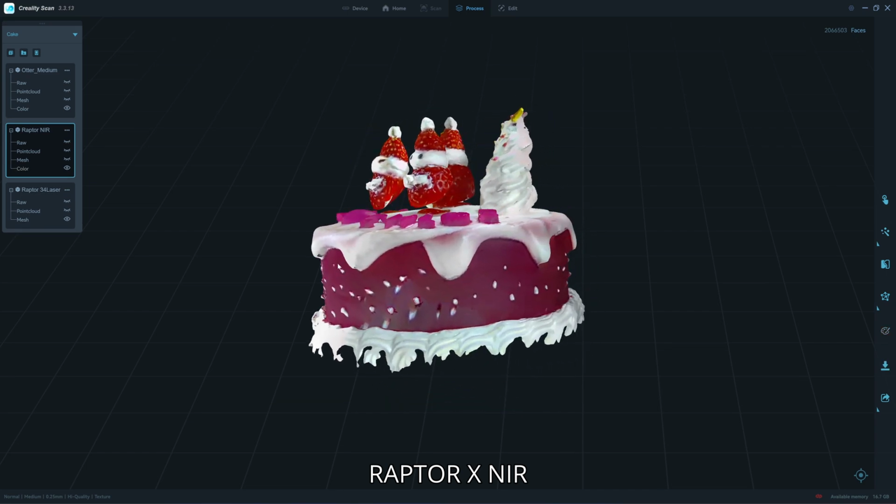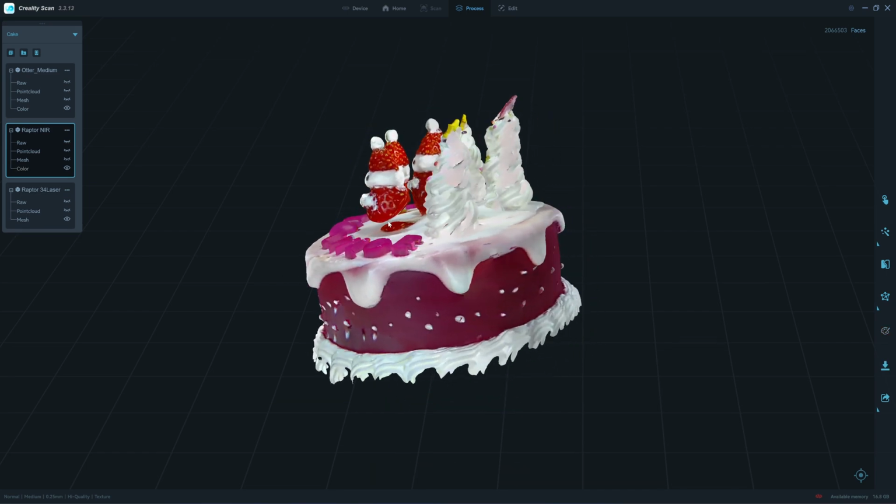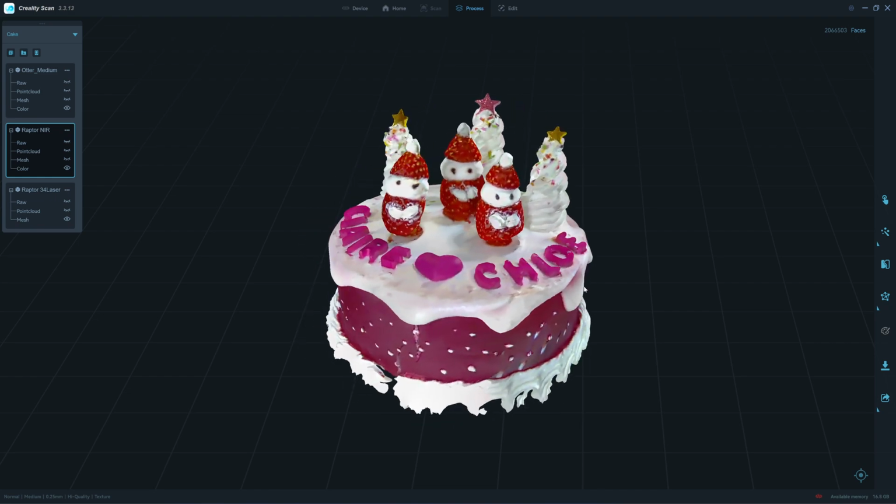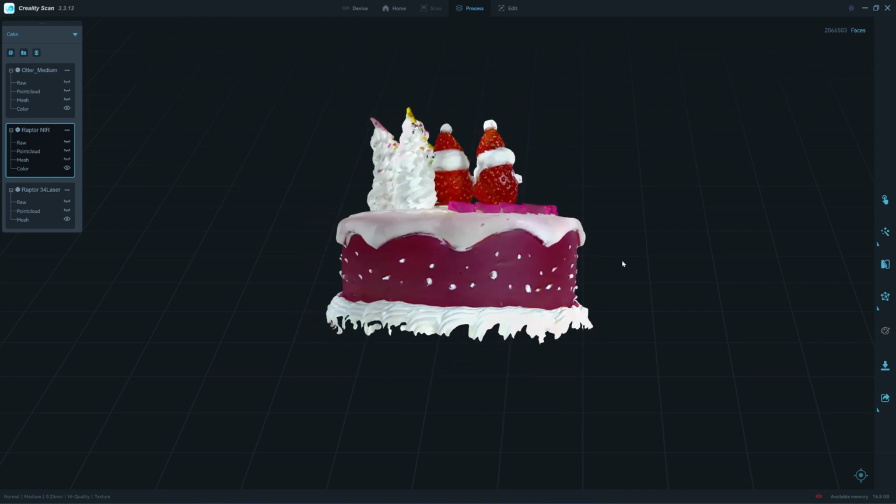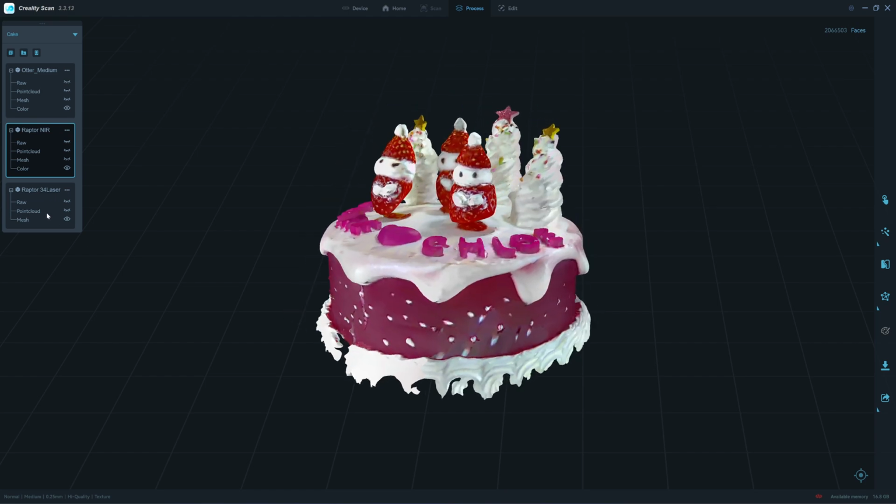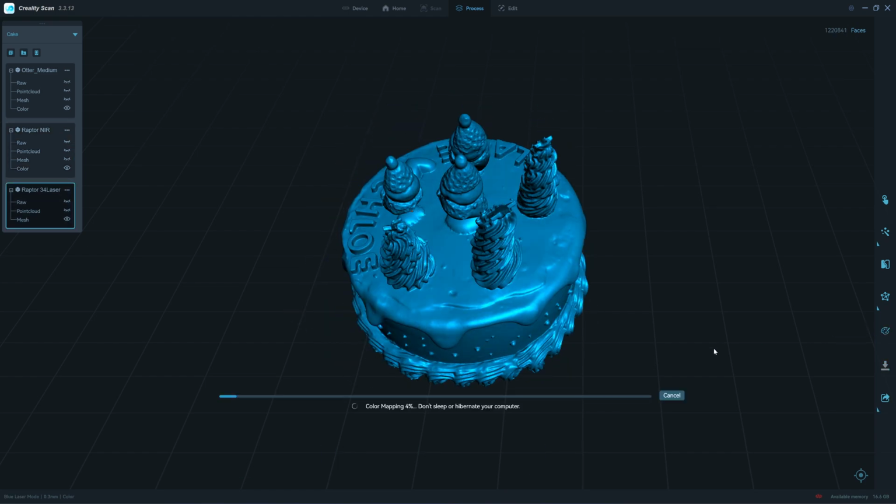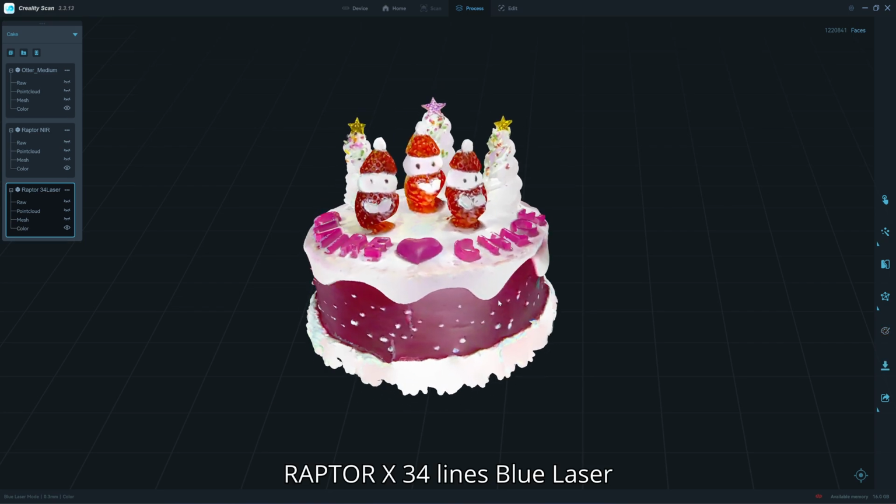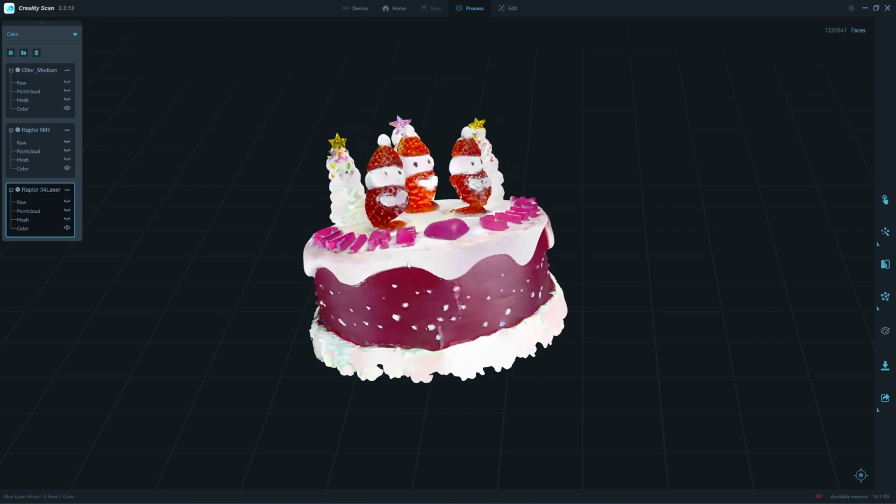Okay, I think that besides the missing scans on the snowman, I think it's mapped the color better than the Otter. Okay, let's move to Raptor X color mapping. Okay, here's the Raptor laser. It's the worst color mapping.